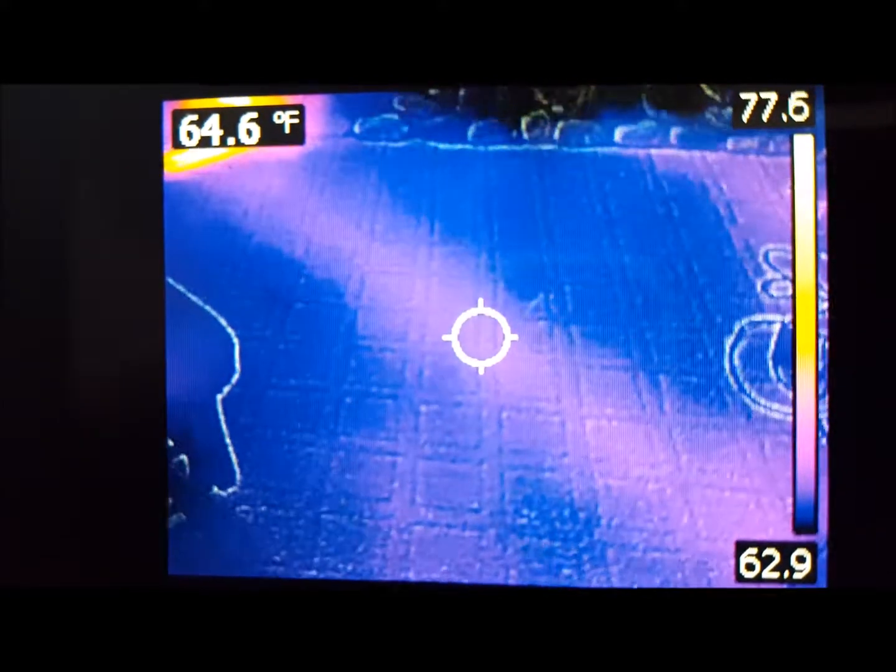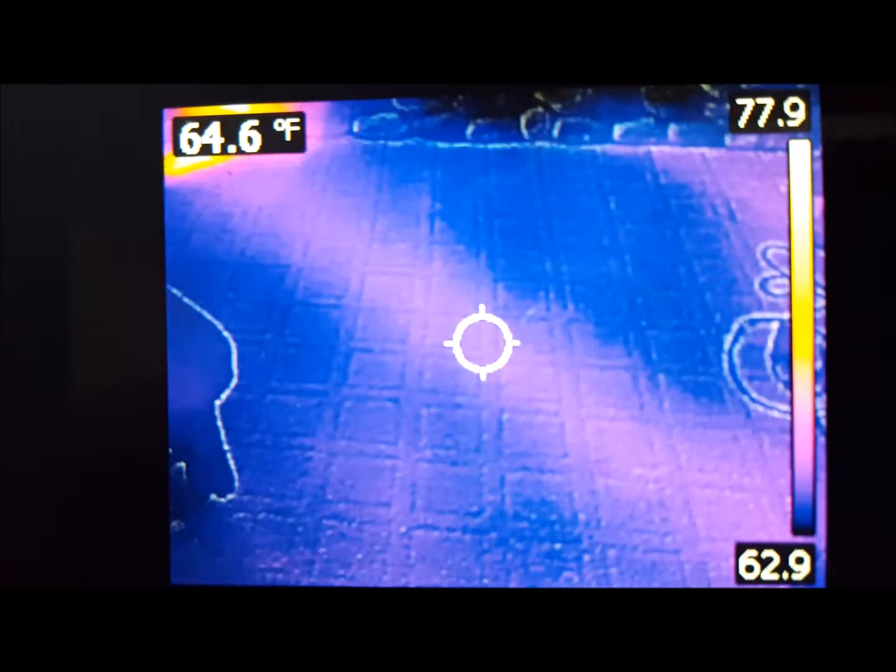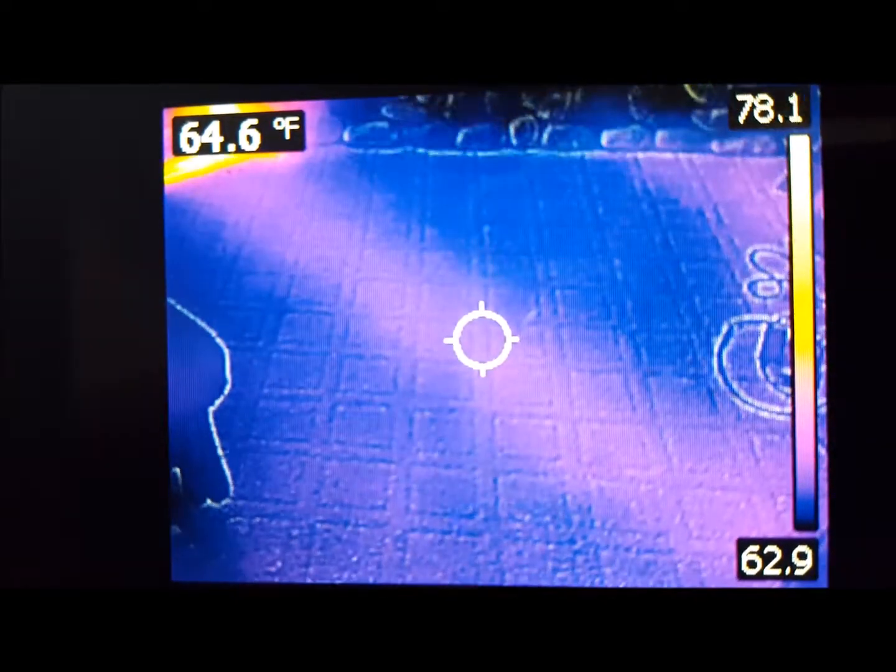We're here in my home, and I'm using my FLIR camera, and you can see, well, actually, it's the infrared version of what you would see with a camera, simply put. I am focusing right now on the floor in my living room, and you can see the temperature change on the right from about 78 down to 63 or so, and it's represented by whites for the high temperature and blacks, purples for the low temperature.